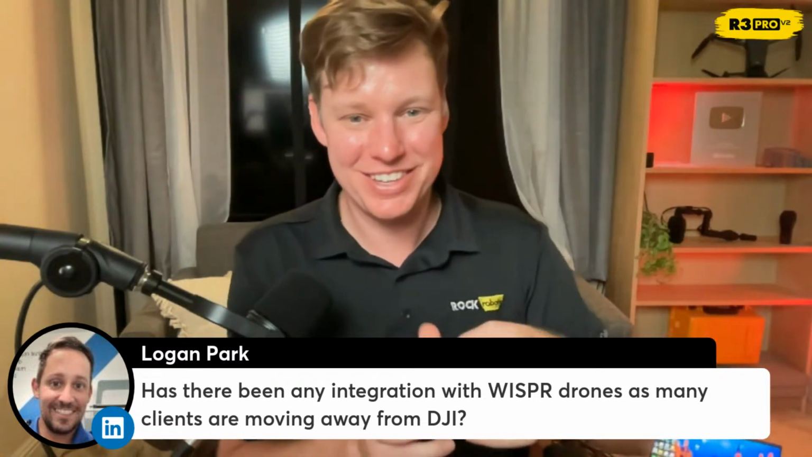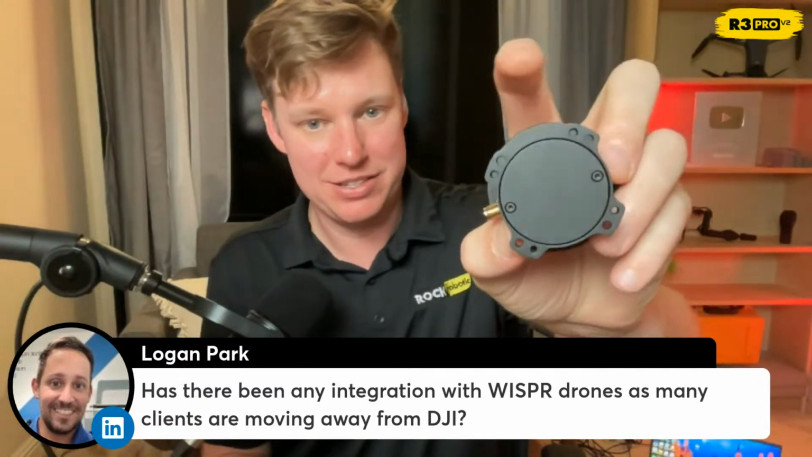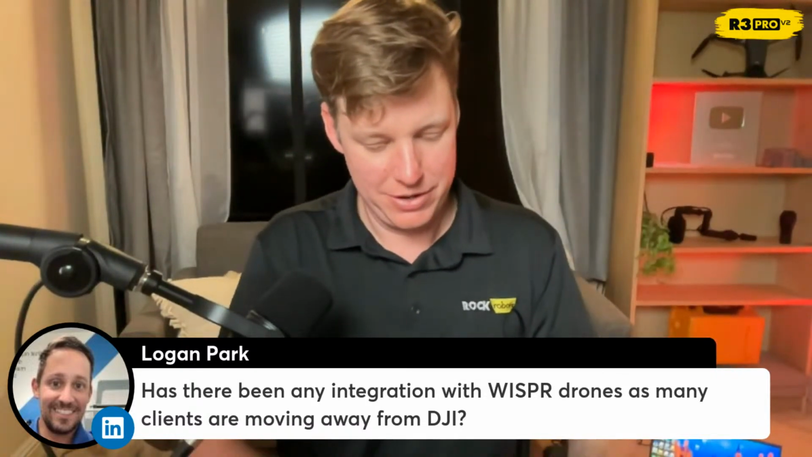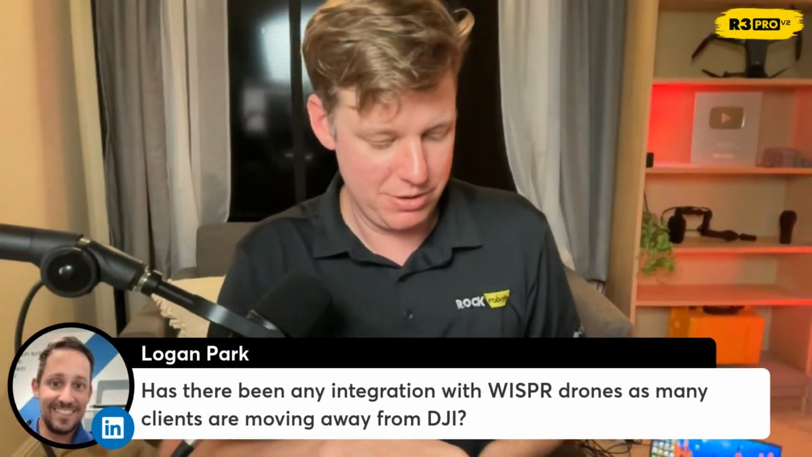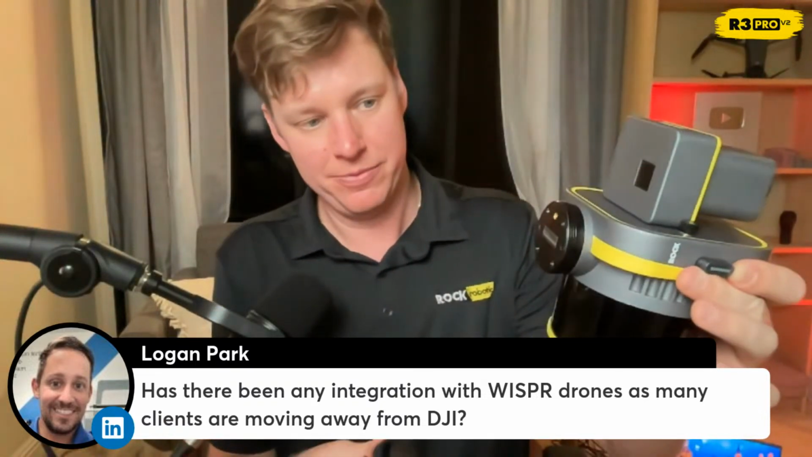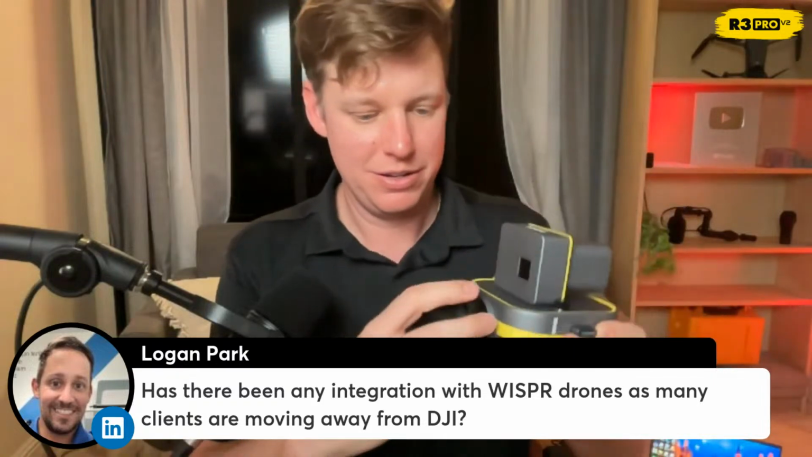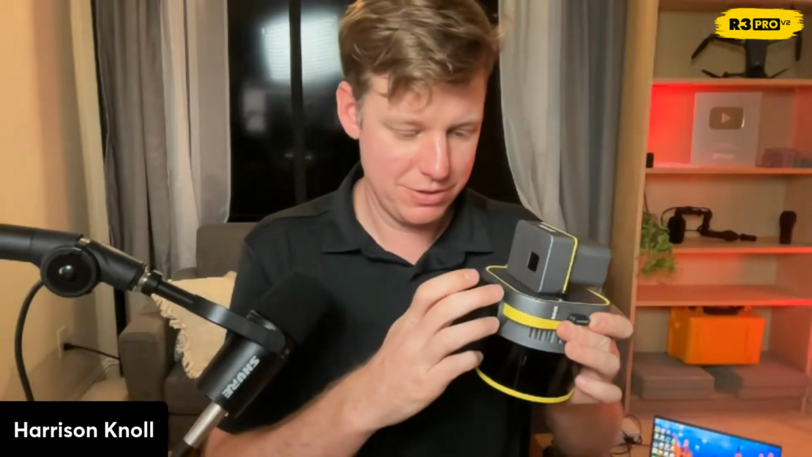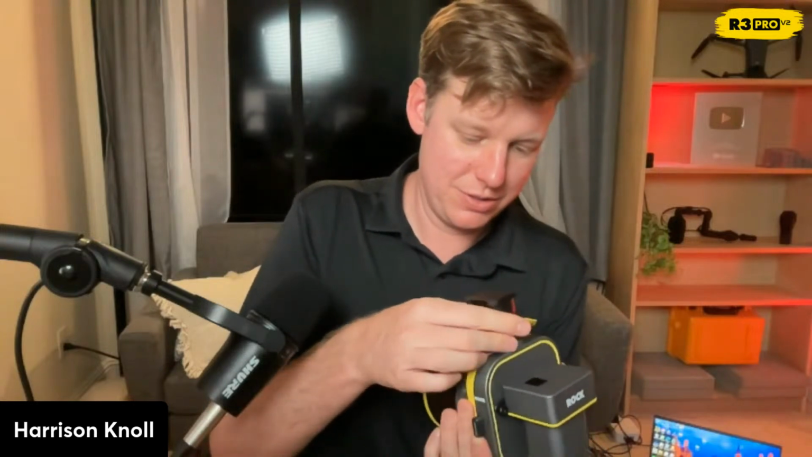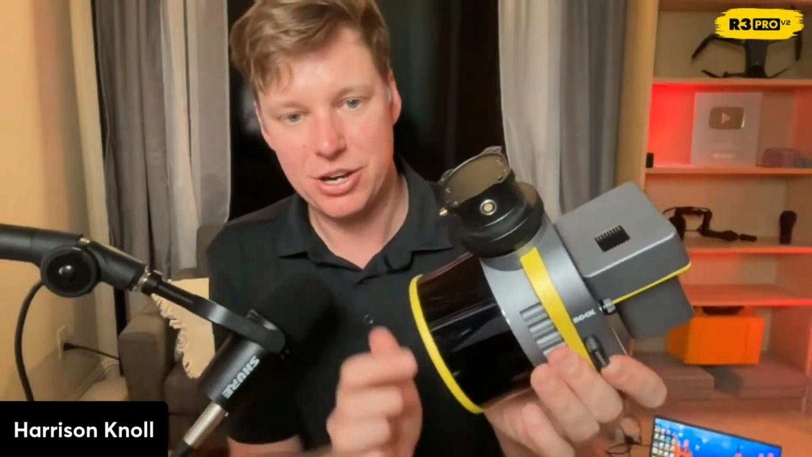Logan. So this is our universal mount. Essentially this has 4 screws on it, connects to the top of the LiDAR right here. So let me show you. We've got the R3 Pro right here, and this will just connect right on top, and that converts it over into, boom.